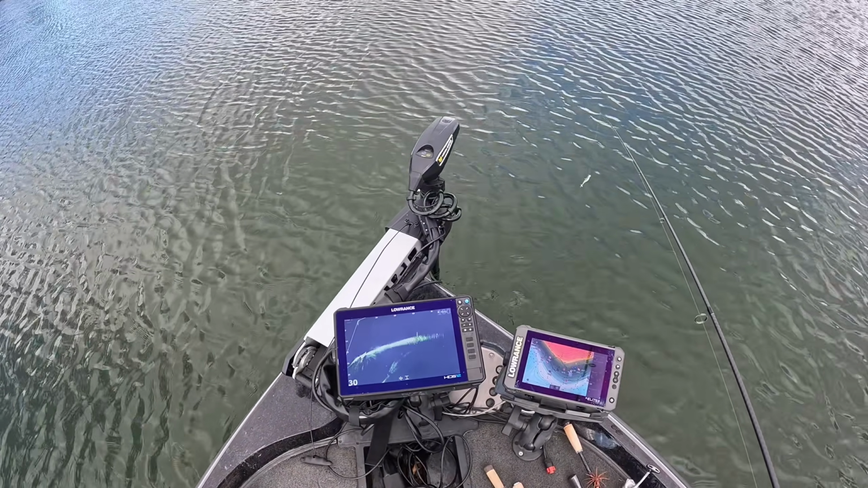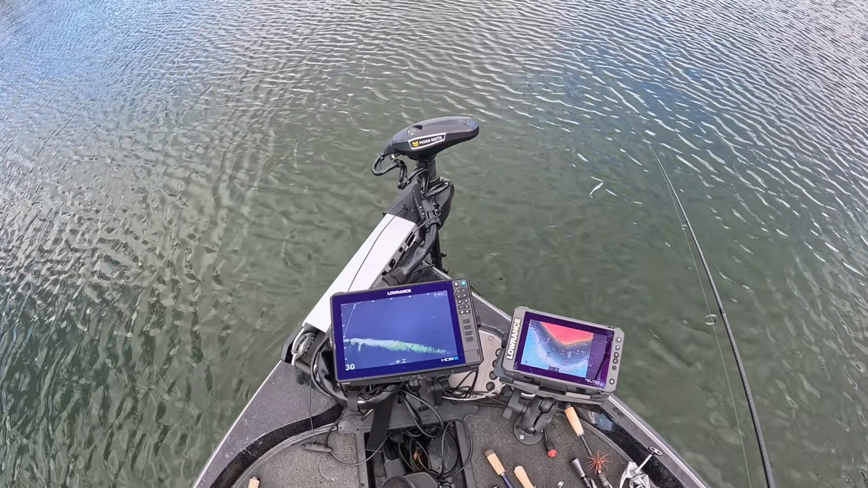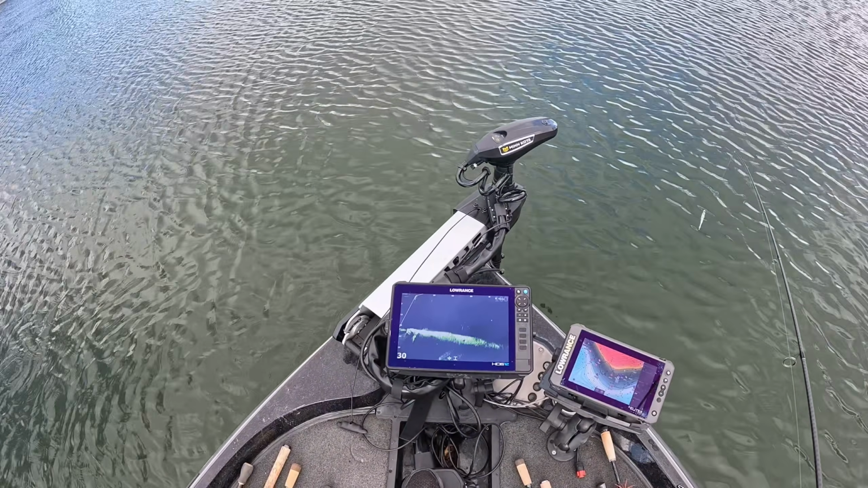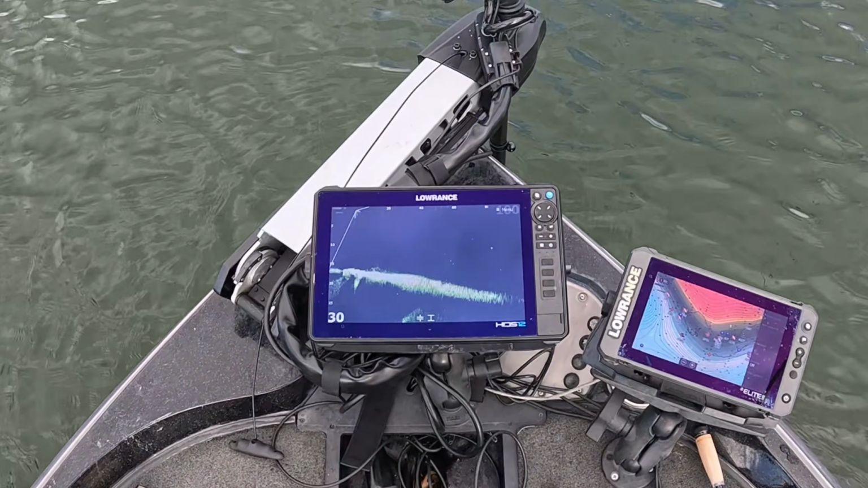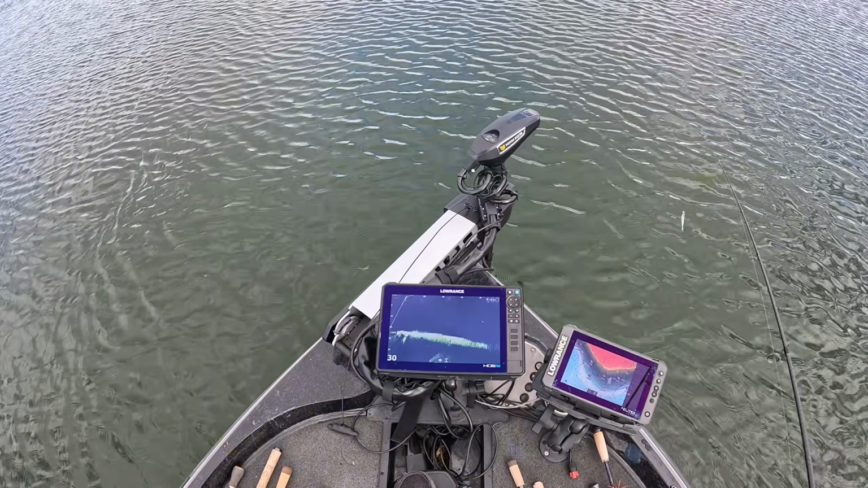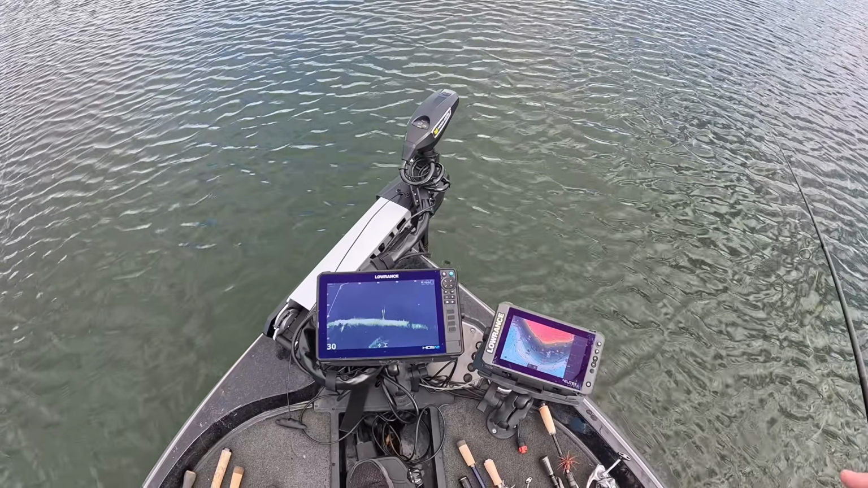Basically you're just following them up the hill, and they're going to stay. They may move in and out, but another reason these fish may have moved up into shallower water is because the water's stained. But it's pre-spawn time of year, so you're just going to have to look for them and find something that they want.